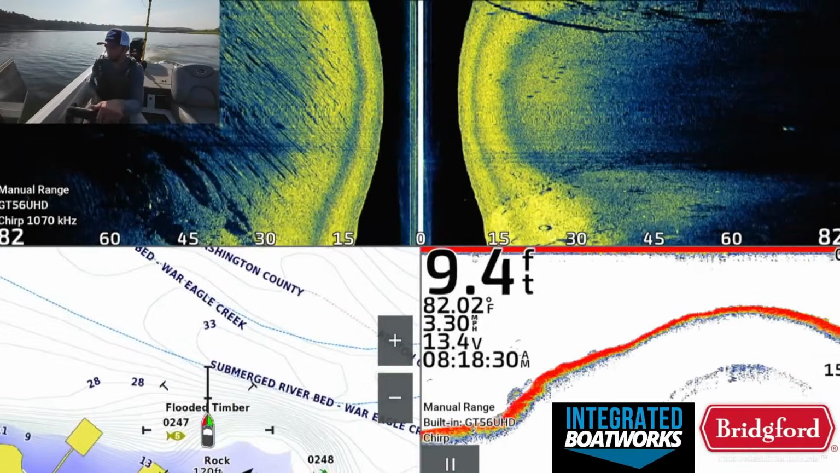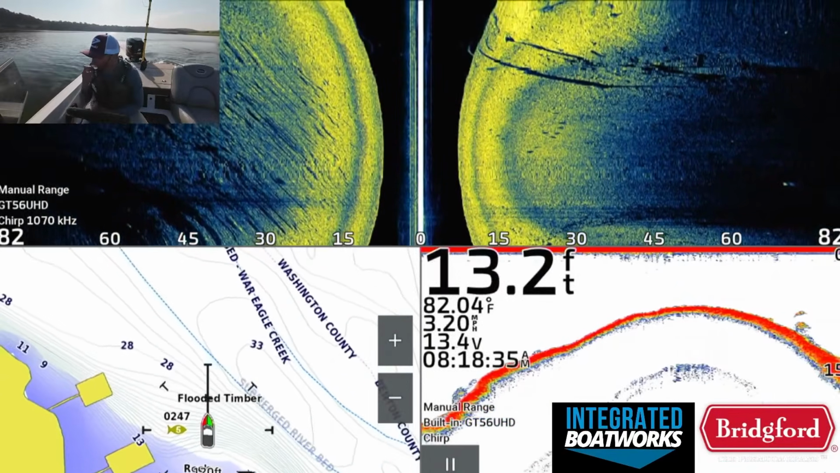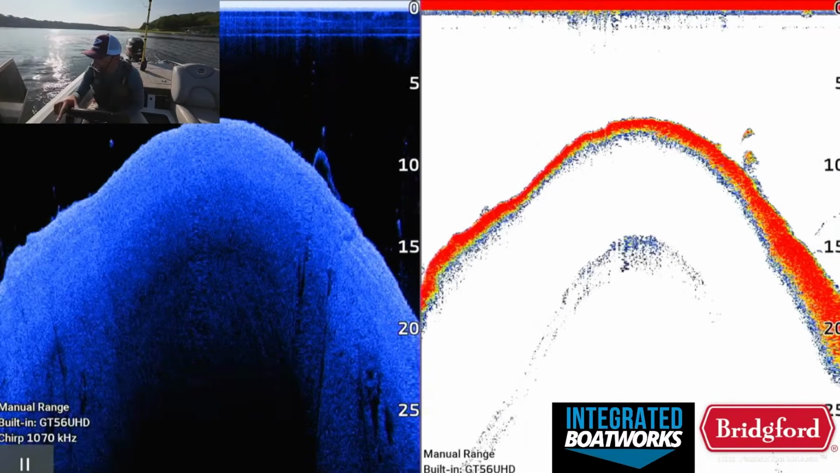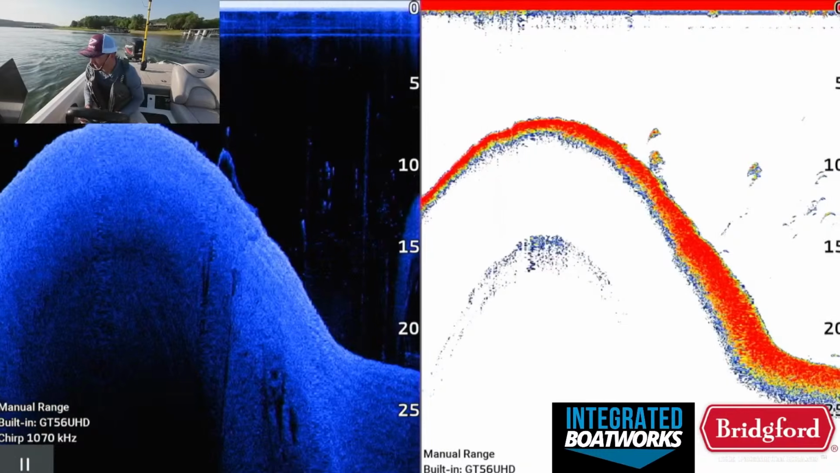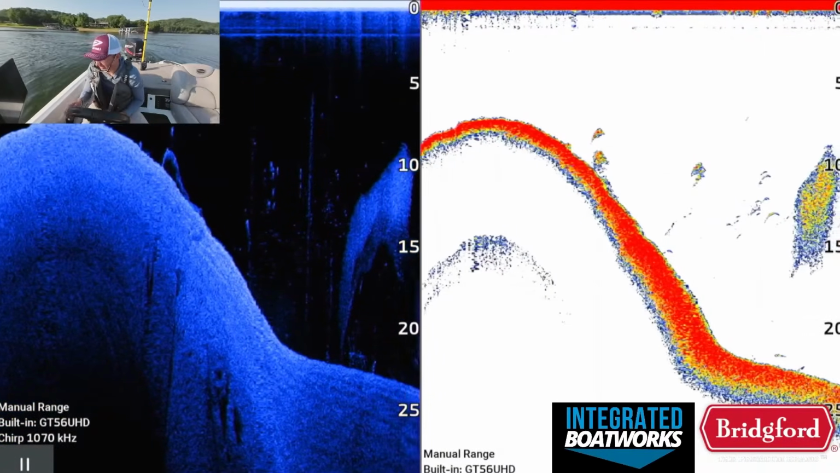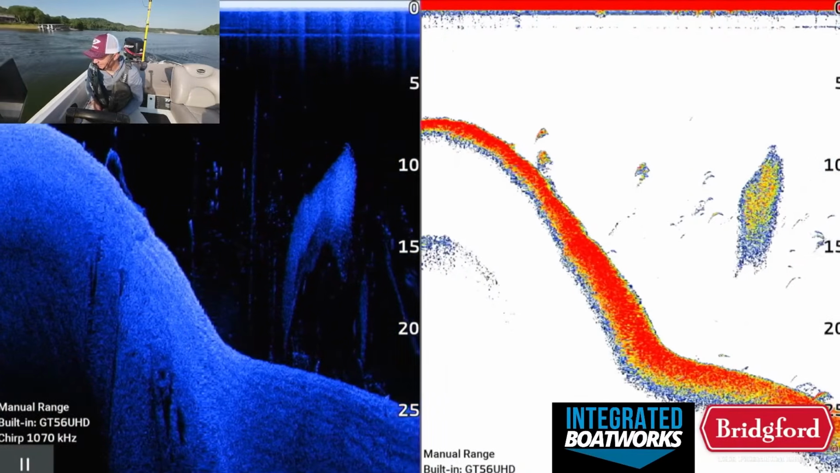All hopes that the fish were still here from literally a month ago, pretty much gone. There's a big, big arch. I don't know what that is. I don't think that's a bass, to be fair. Maybe there's some bass right there on some shad. They're out here randomly.